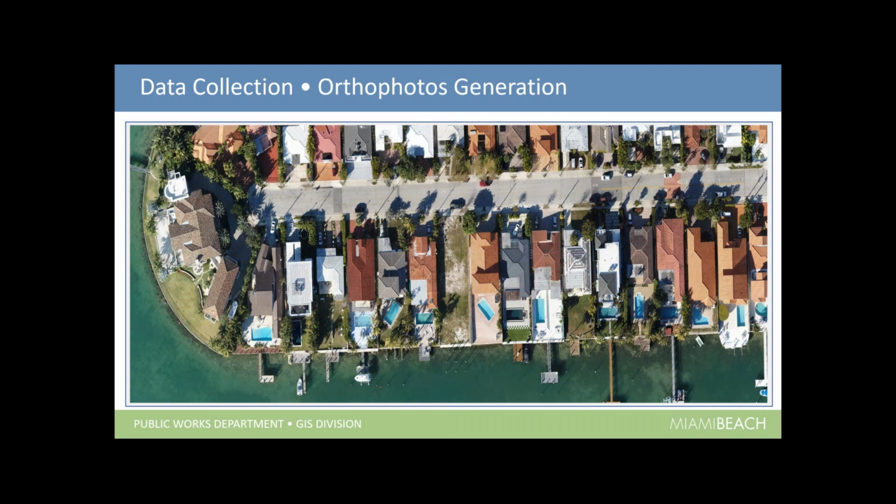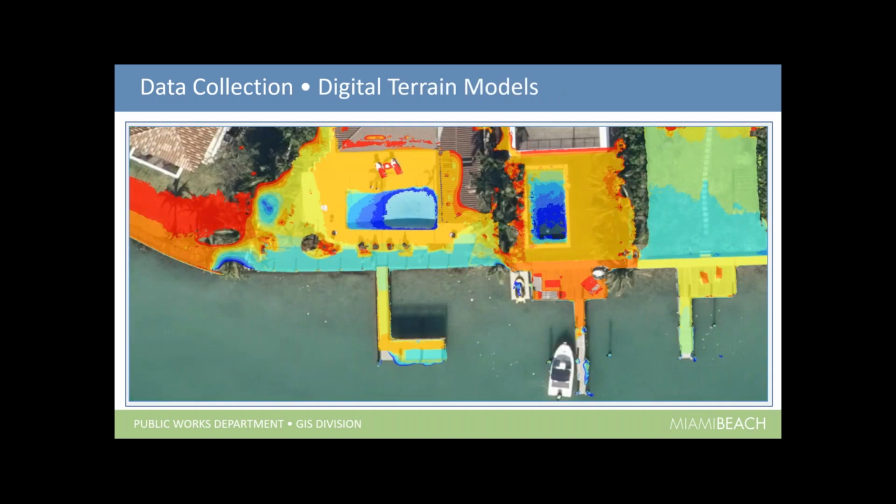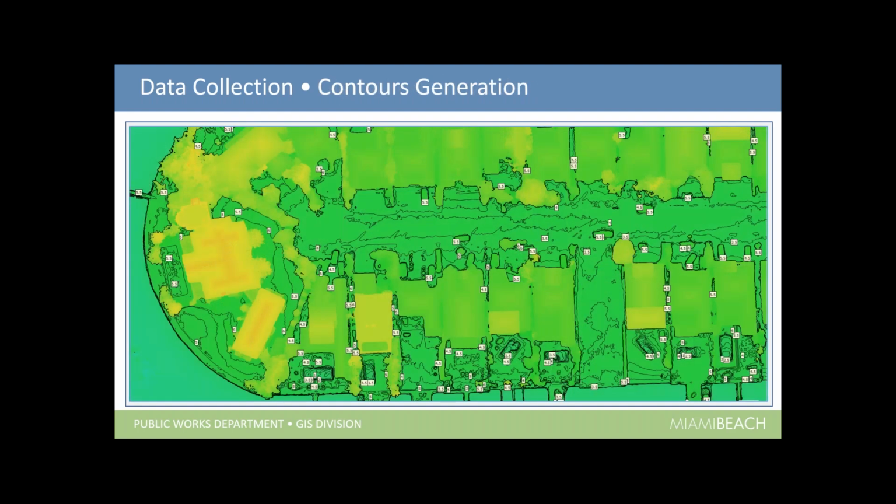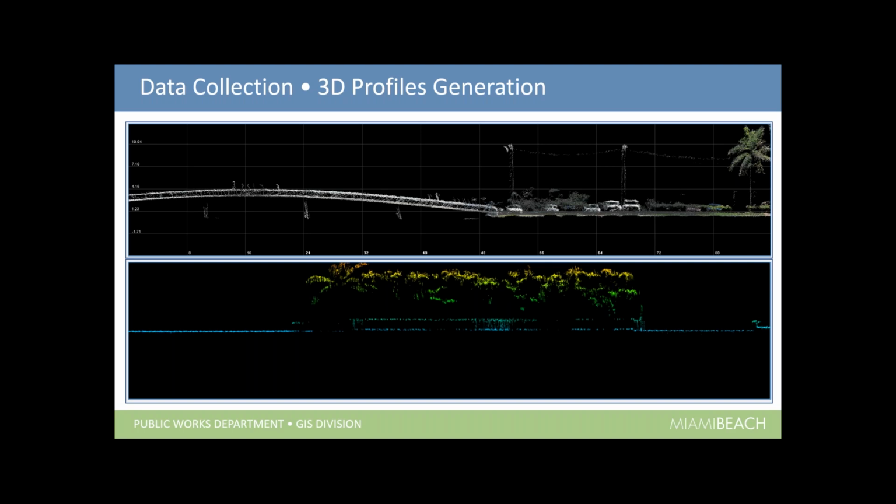And then there were cases, like I mentioned earlier, that they might have wanted ortho photos generated. We would generate ortho photos, generate digital elevation models, generate digital terrain models, generate contours, and generate 3D models for those that needed them in engineering. They wanted to try their hand at bringing some of this stuff into CAD in a model format. We generate our 3D profiles right from the LIDAR if we needed to examine some of those seawalls closer.